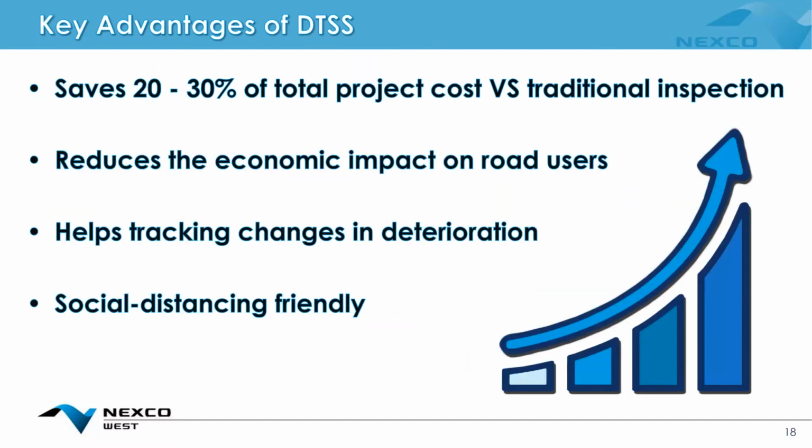And with the COVID-related benefits, there are also these inherent benefits of about 20 to 30% of total project cost saved, which is pretty good.